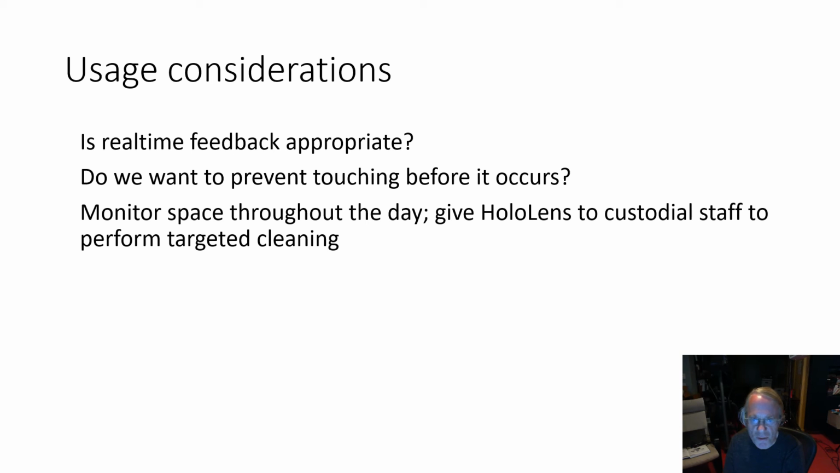Next, I believe the system might be quite useful to monitor a space throughout the day. Give a HoloLens to the custodial staff so they can see the contamination map directly and perform targeted cleaning. Finally, we note that the system can be thought of as a kind of fine-grained contact tracing. Whereas we typically think of contact tracing as among individuals, the system could be used to trace who touched what in the physical environment.